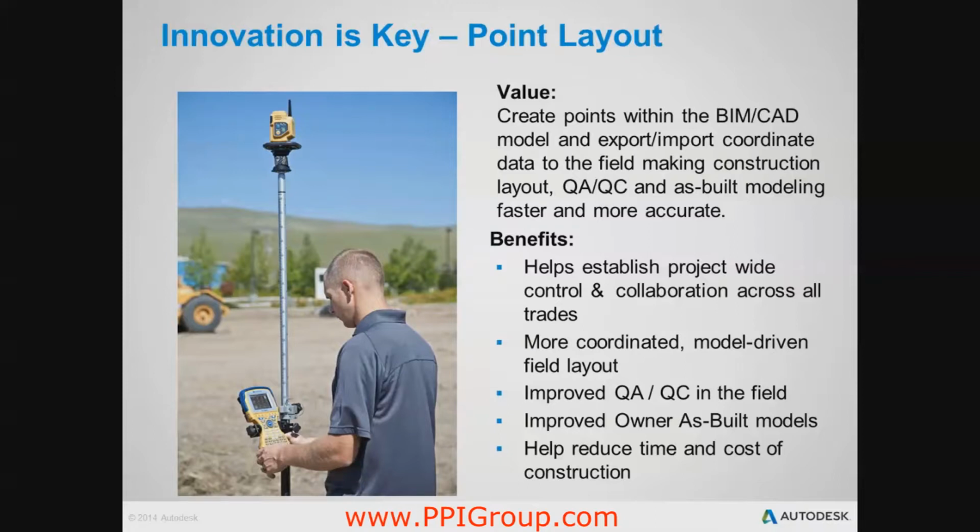Establish a more coordinated, model-driven field layout process offering full traditional or robotic total station integration. Enable a system for improved QA/QC that provides better office-to-field and field-to-office efficiencies. Improve owner as-built models by collecting the information in real time and in digital formats to be directly imported and managed into the BIM and CAD models. Help reduce the time and cost of construction. Produce higher quality work while using less manpower and time on site.